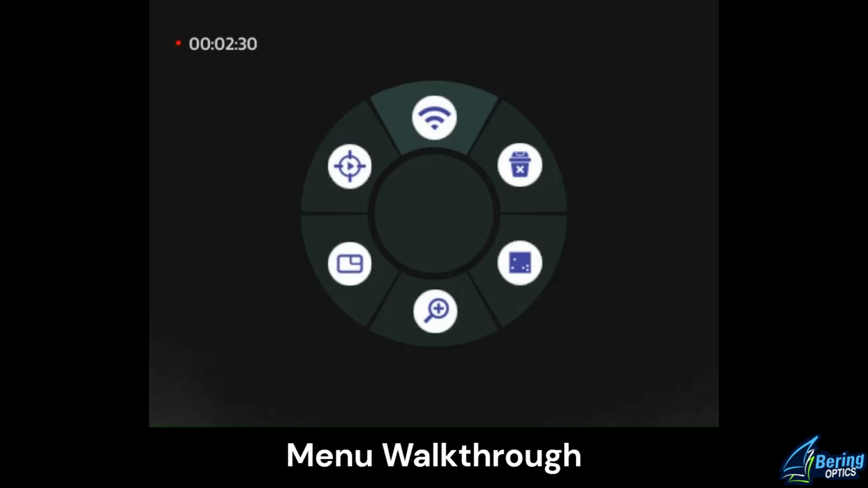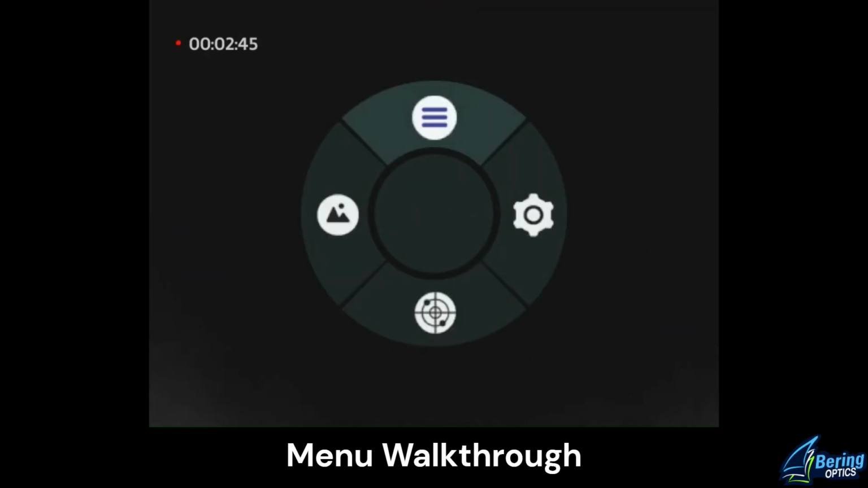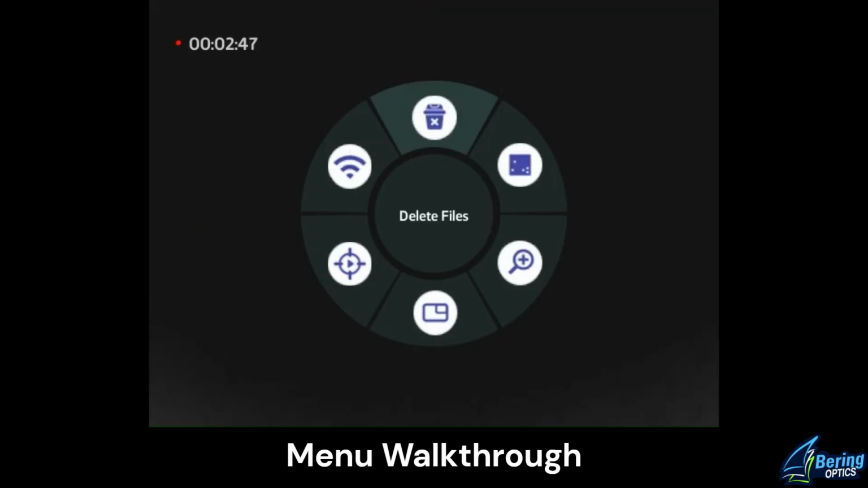Alright, next up is delete files, and you can format the built-in memory card using that, and your options are going to be yes or no. Since I'm recording at this point, I won't do anything there. And then we're going to go to Dead Pixel Fix, which hopefully you'll never need, but it has the ability to try and correct any dead pixels on the core.